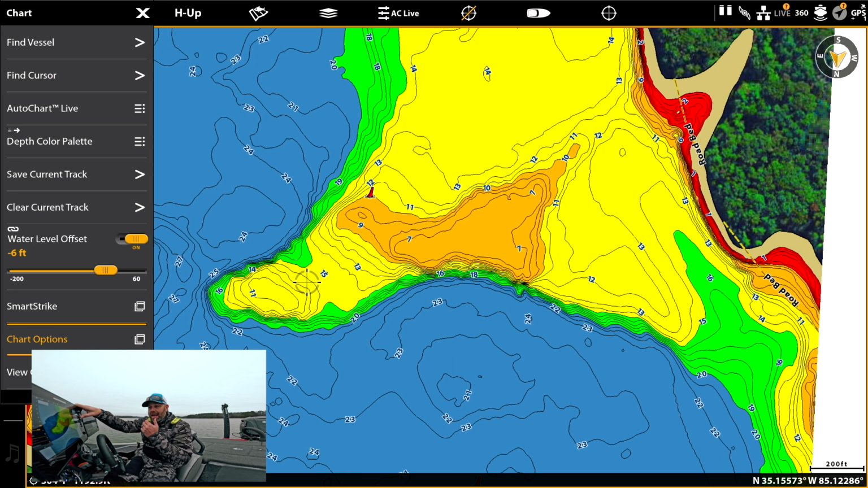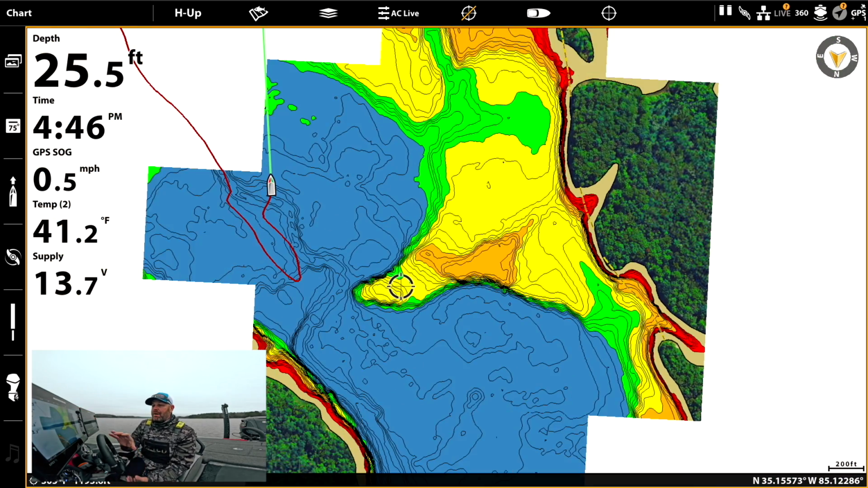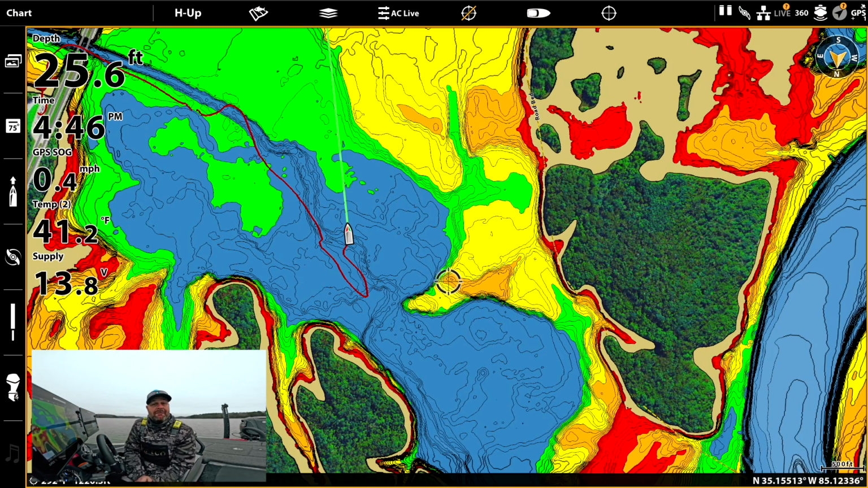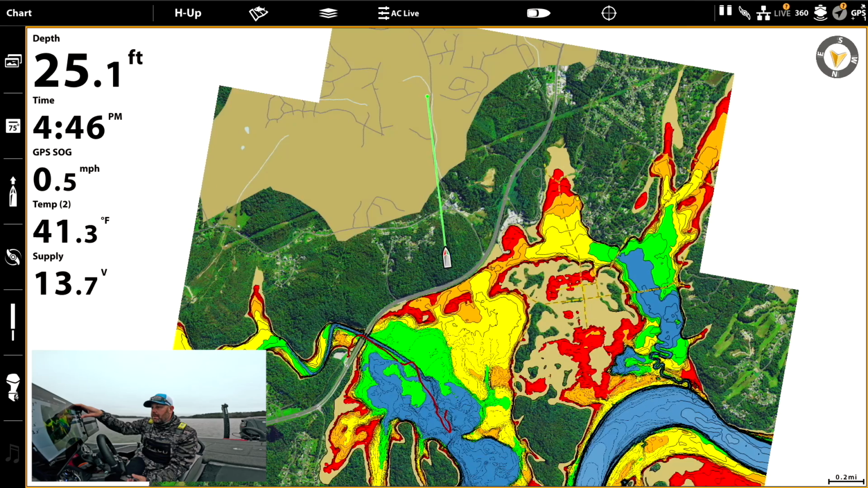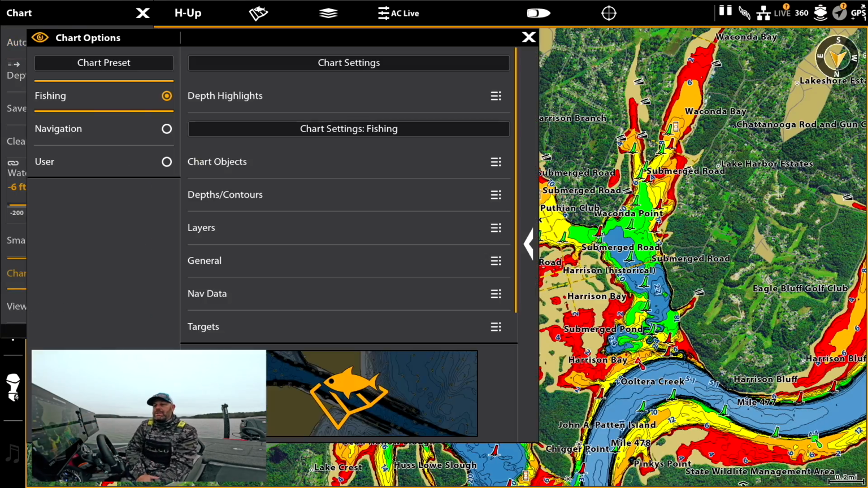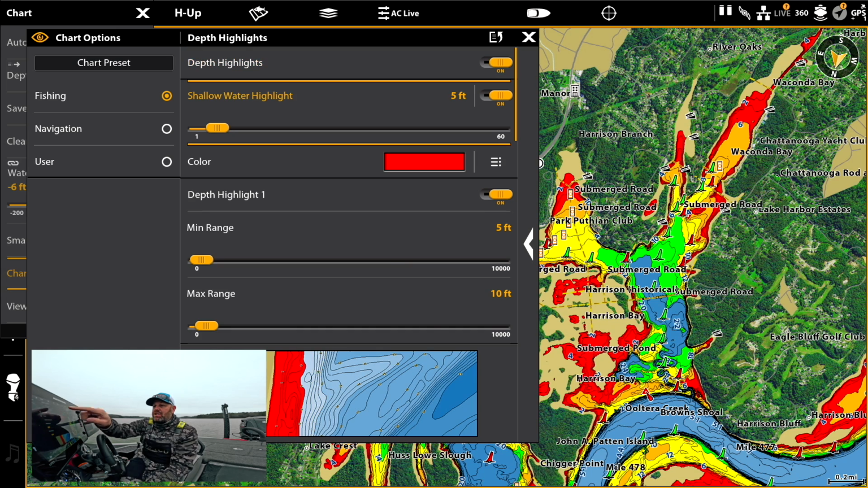And so basically I have it almost dummy proof. In my mind, I like to keep things simple. So how I have this set up, obviously you can see that red is everything shallower than 5 feet. So let's go into how I have my depth highlight, the different depths that we have set up. You hit menu, come over here to chart options, depth highlights. We already talked about it, we turn it on right here at the top. I have my shallow water highlight set to 5 foot.